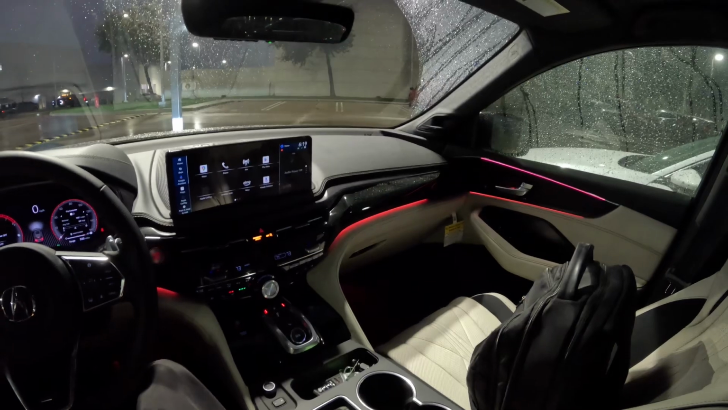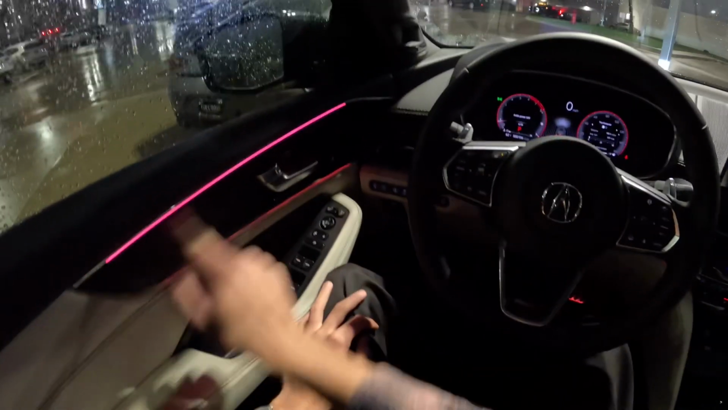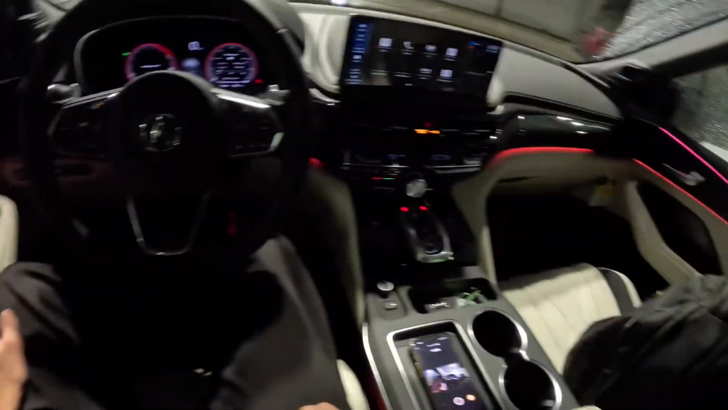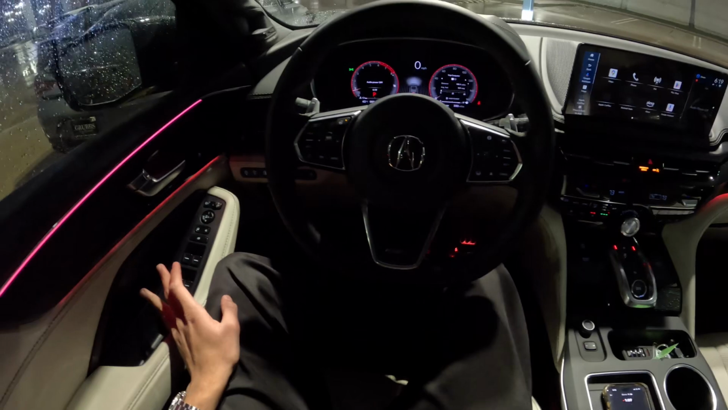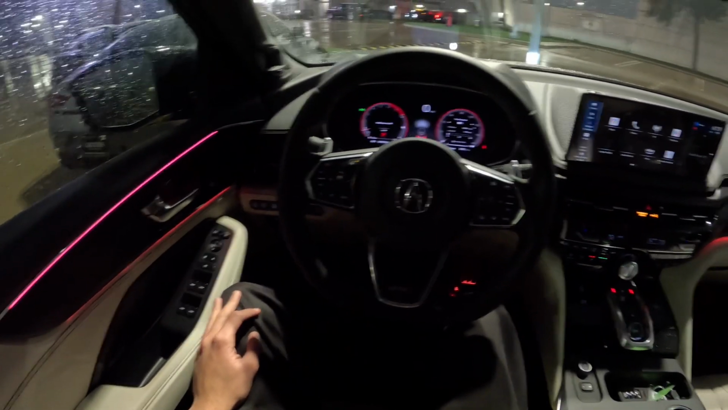But yeah, so as far as the ambient lights go, you have the lights right there and up here. On the pre-facelift MDX Type S, it had the ELS Studio Signature Edition 25 speaker sound system, which this one does not have. Since that's Bang & Olufsen, it just has the black speakers.